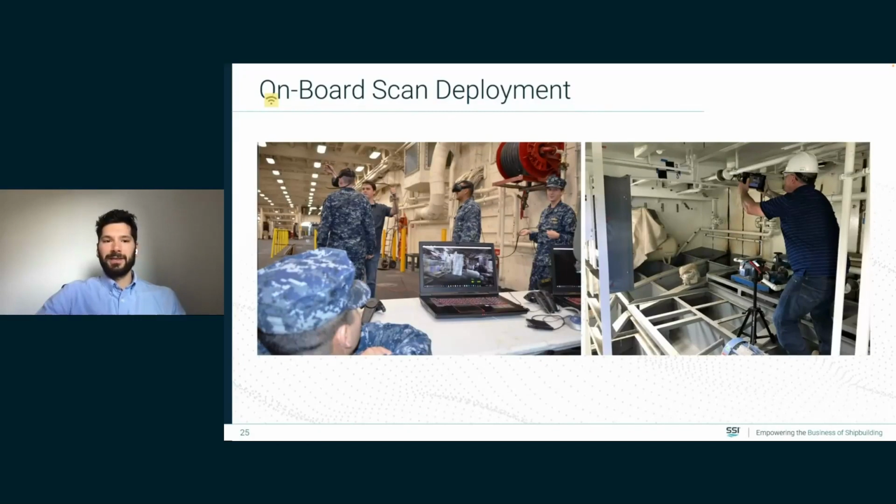And speaking of on board the ship, I think a really interesting use case is actually outside of the shipyard and really in service on board the ship. So Brian, I think you're going to give us a little bit of detail about an exciting example of this.